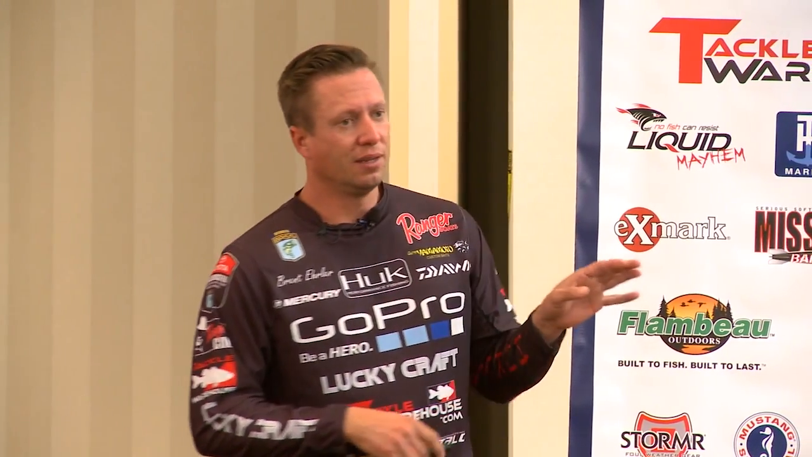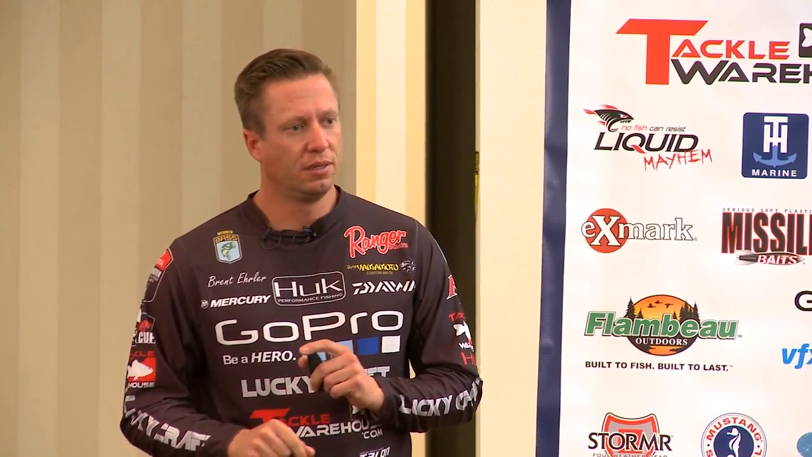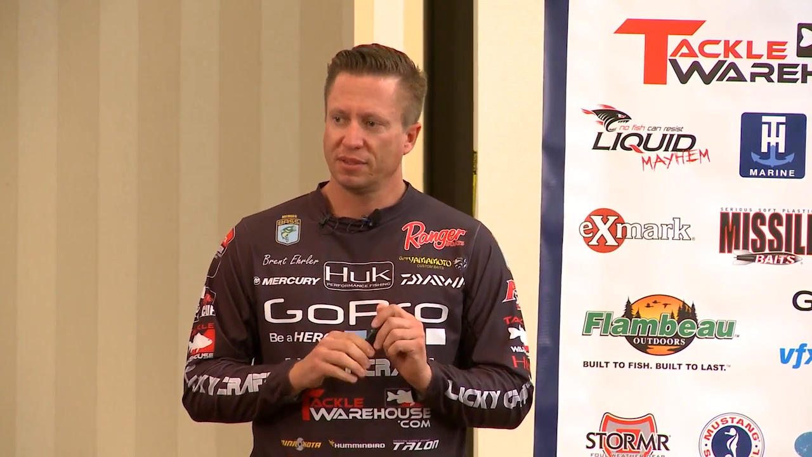The first thing I will do is look at the watercolor. Based on the watercolor, I know how deep I can fish. If it's stained, I can immediately eliminate deep water. As a general rule for me, however far down I can see is about how deep I'm going to fish. When it's really stained, you can go a little deeper. But if the water's really clear, I won't fish anything less than what I actually see.